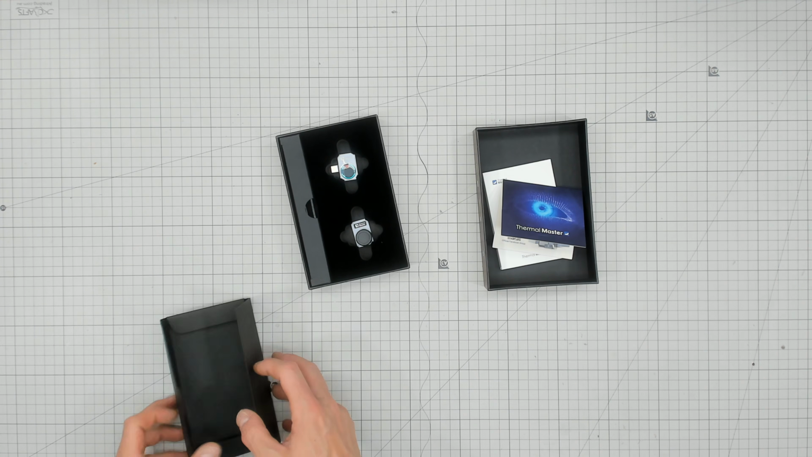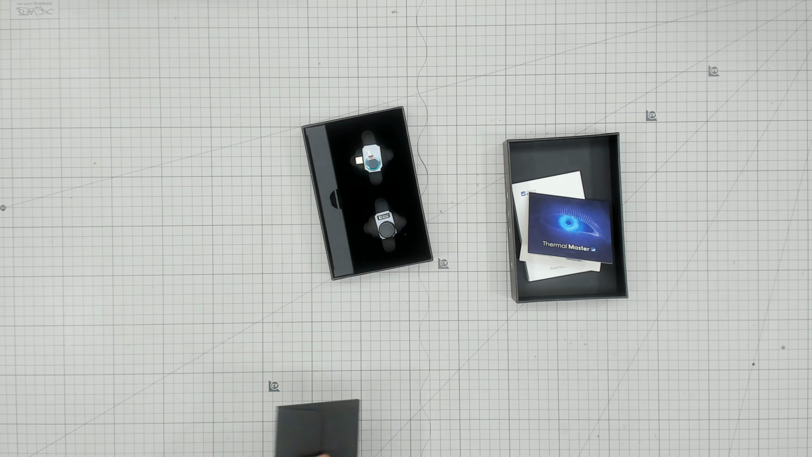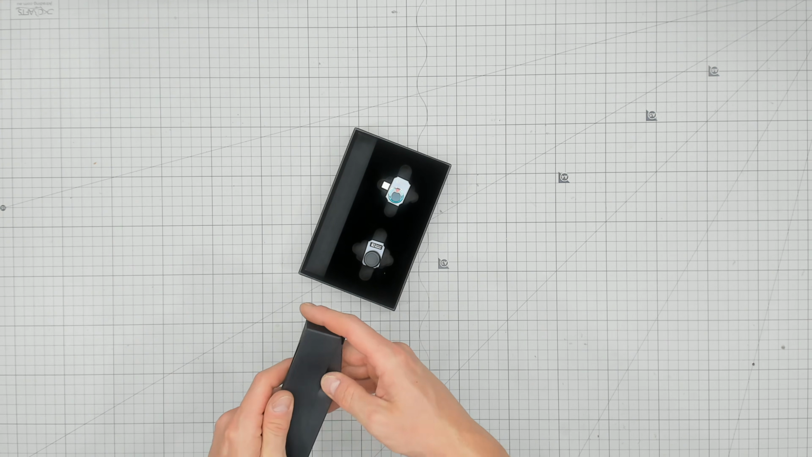Impressed with the English, considering these things I'm pretty certain are all made. That'll be China, I'm certain of it. I just can't be asked Googling these things. So, we've got some nice padding there. This looks like it's going to be our USB-C cable.